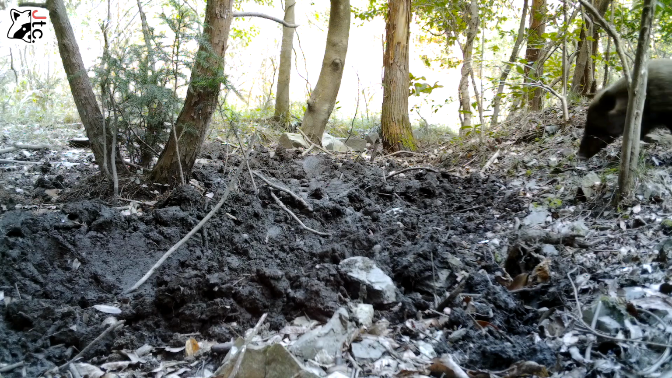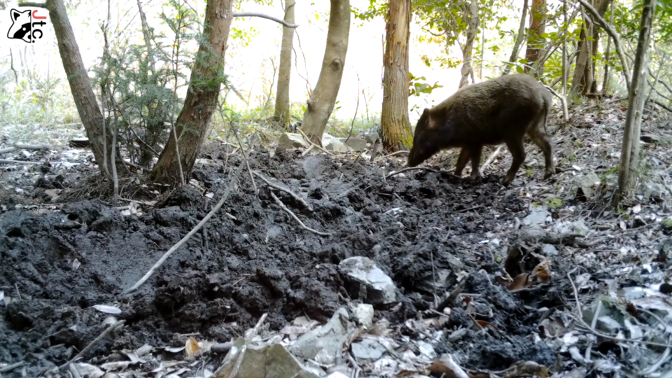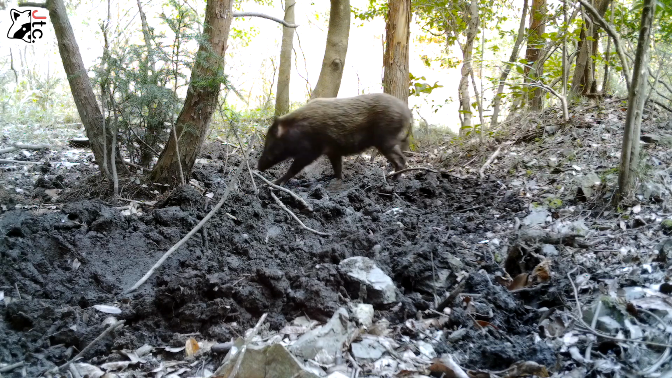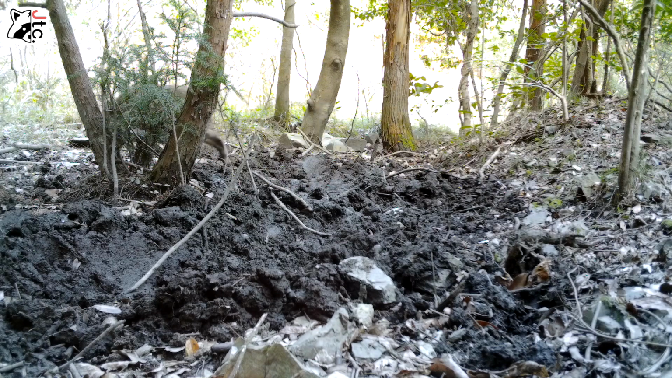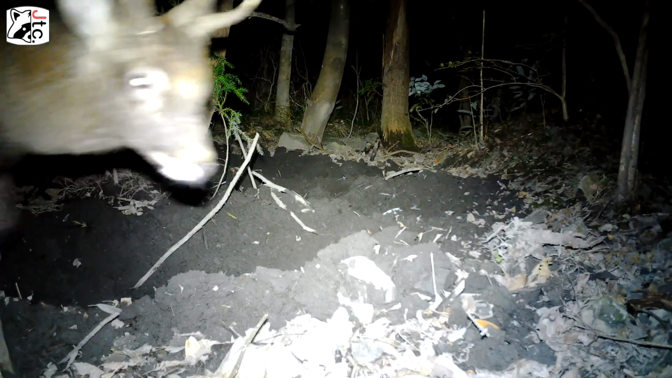Another little bird there. A little bird flew away. And another boar here. A nice slender boar. I think probably a juvenile, walking through here. And I believe our next clip is actually going to be a deer. Deer will actually use these spots as well. I think a big buck. Yeah, a nice little buck. You can see the antlers here. Looking a good mature buck here.